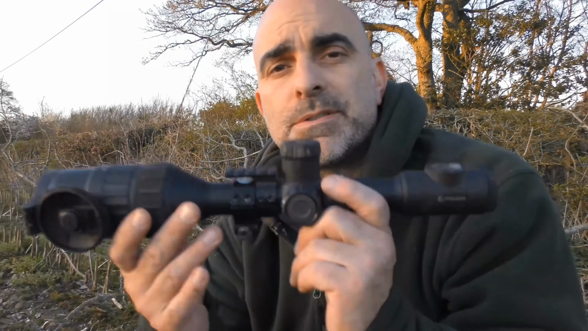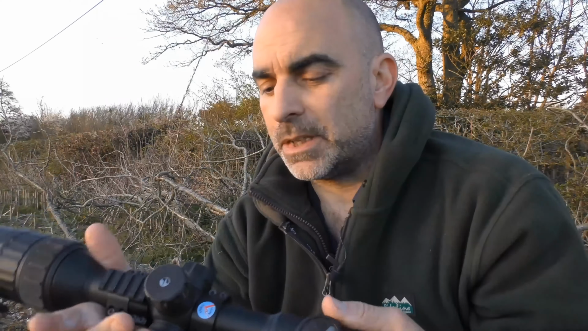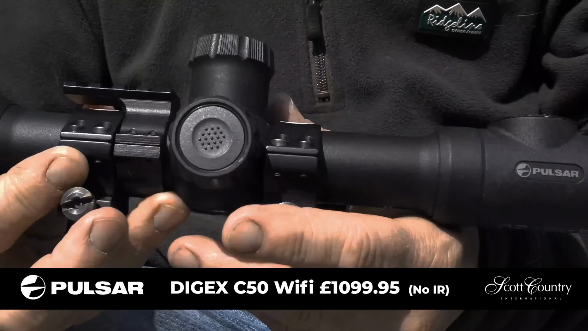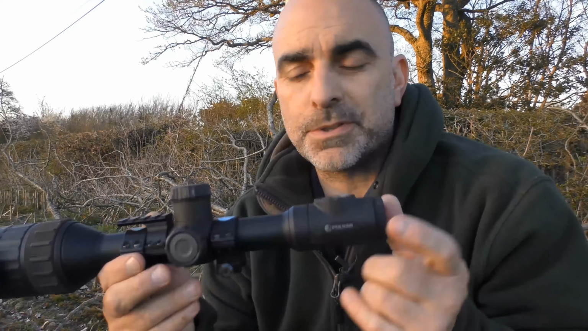So first up, let's have a look at the Pulsar C50. Now, this is a really nicely made scope. It's also the most expensive scope of the three, but it does look very nicely finished, and you've also got the Pulsar name on the side there.